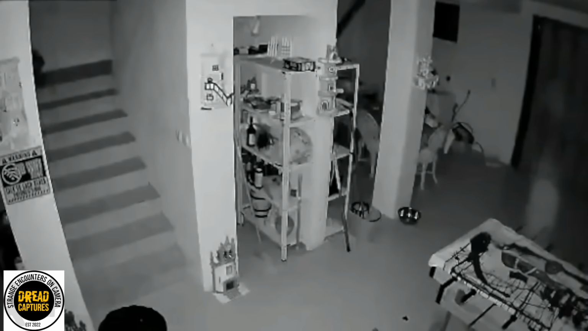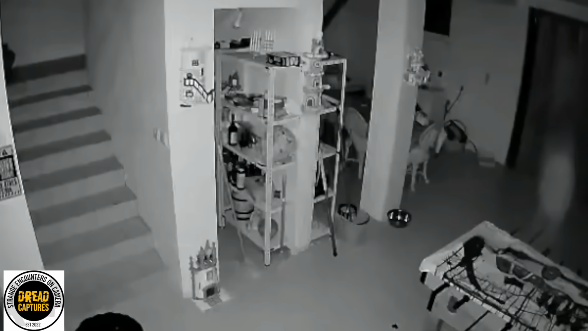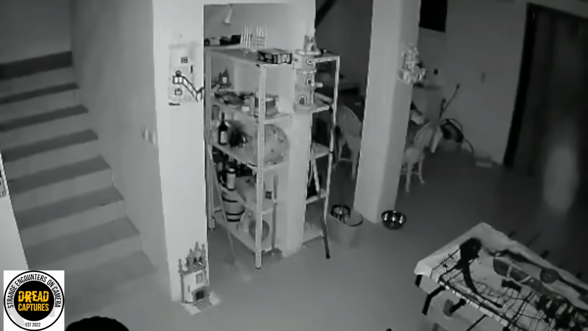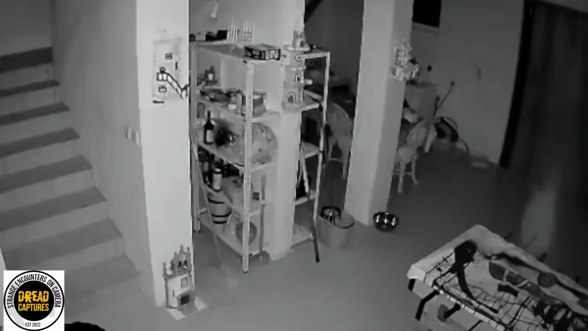Myself and the homeowners might get lucky though, because when they uploaded this to Reddit, like 70% of the comments were saying that this is just a bug. I mean, still putting the place up for sale.